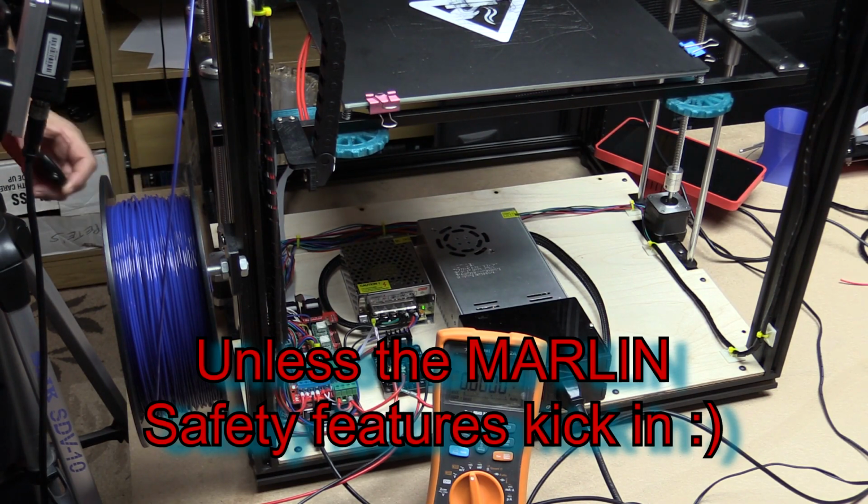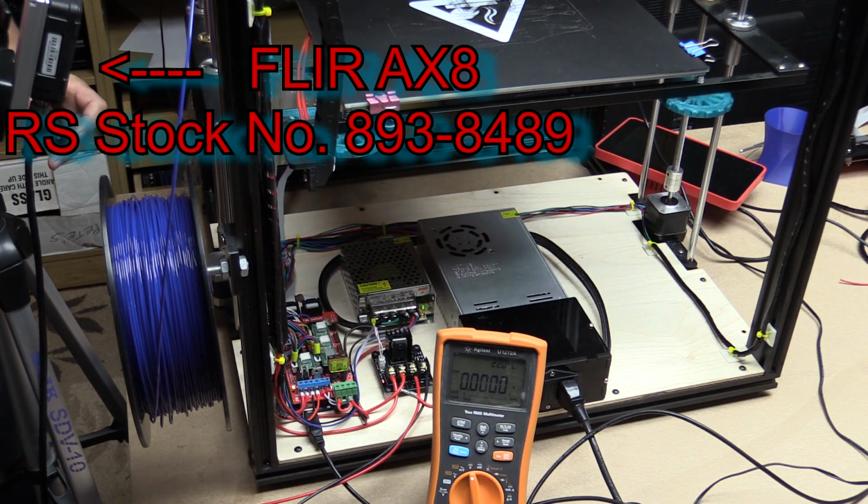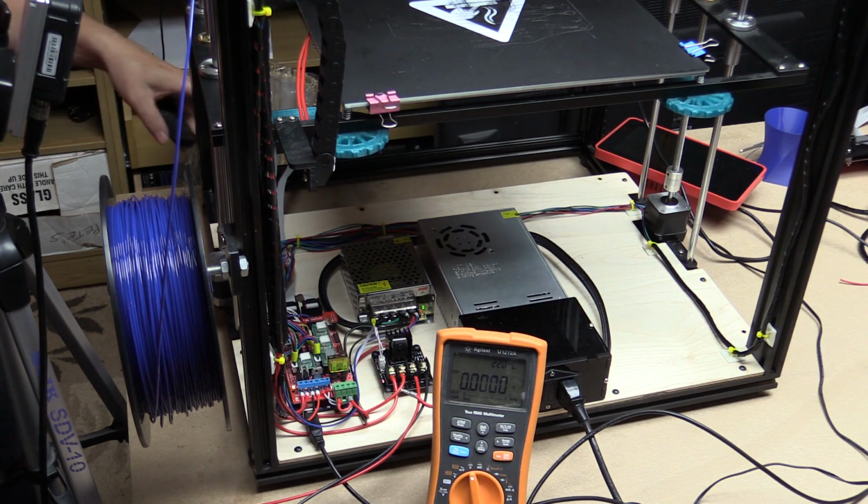So let me just start the thermal imager capturing. I'm using a FLIR AX8. I'll put a picture up so you can see it, and I'm capturing the stream video coming from the FLIR AX8 using Snagit. I've got some software that can also do it, but it's easier for the sake of my editing to just do it this way. So we can see this heating up. Once we start the printer, I'm going to tell it on the front panel of the printer to just go to ABS preheat, and we'll see what happens with the heat bed and the wiring when we use 12 volts.